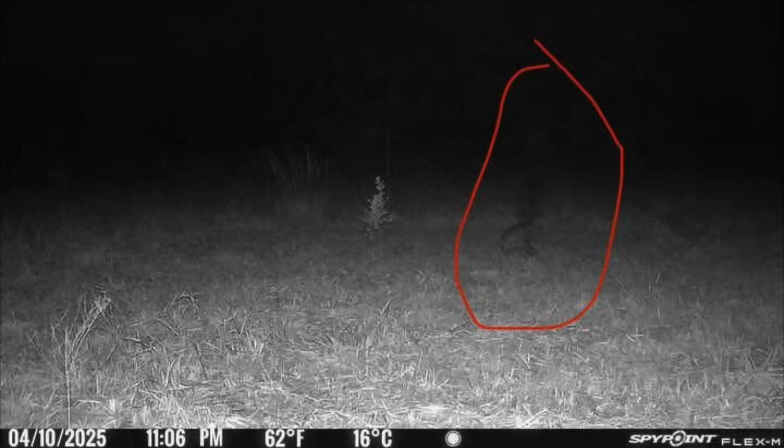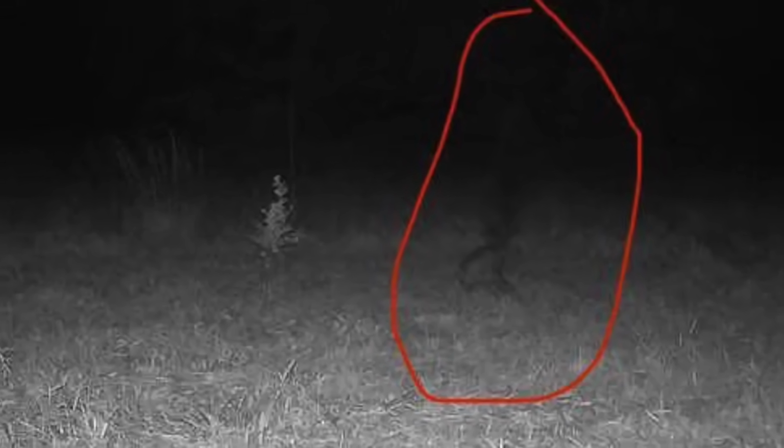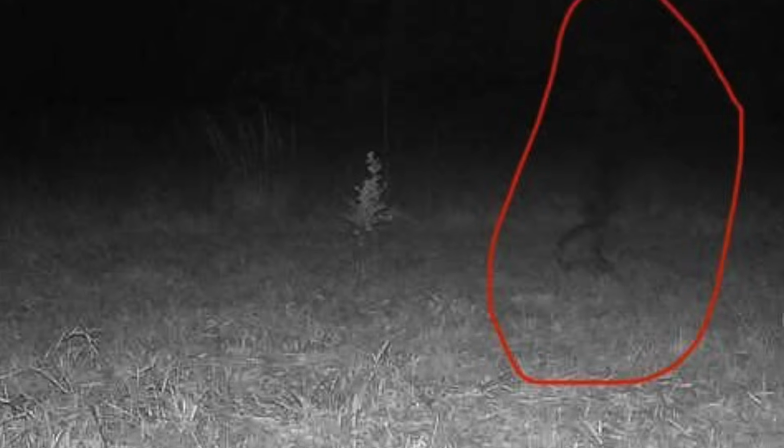One of our viewers writes, I found this while checking my trail camera footage from April 10th. At first I thought it was just another night of deer and raccoons until I spotted whatever this is. I've circled what I'm seeing in red. This is my hunting property that's been in our family for generations, and we've always had strange stories about it. The image is clear enough, standard night vision trail cam showing a field at 11:06 p.m. But it's what's lurking at the edge of the frame that's truly disturbing.